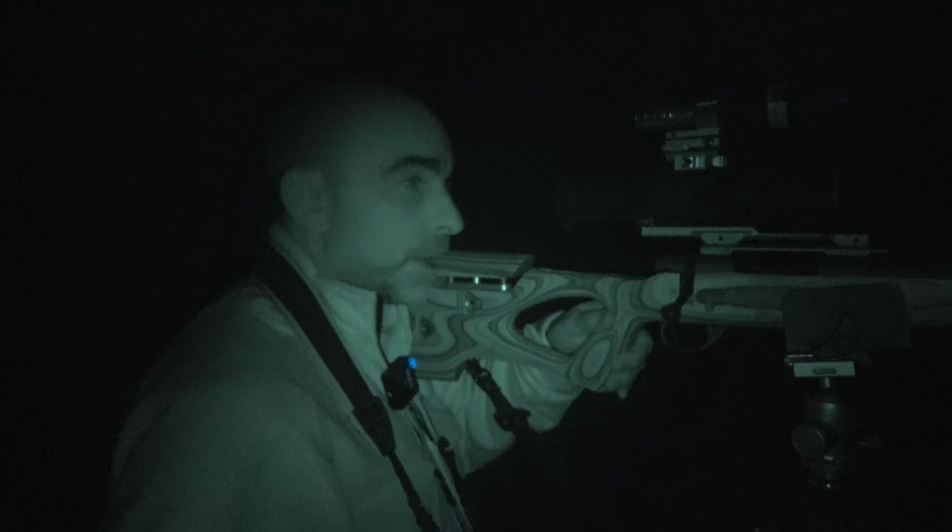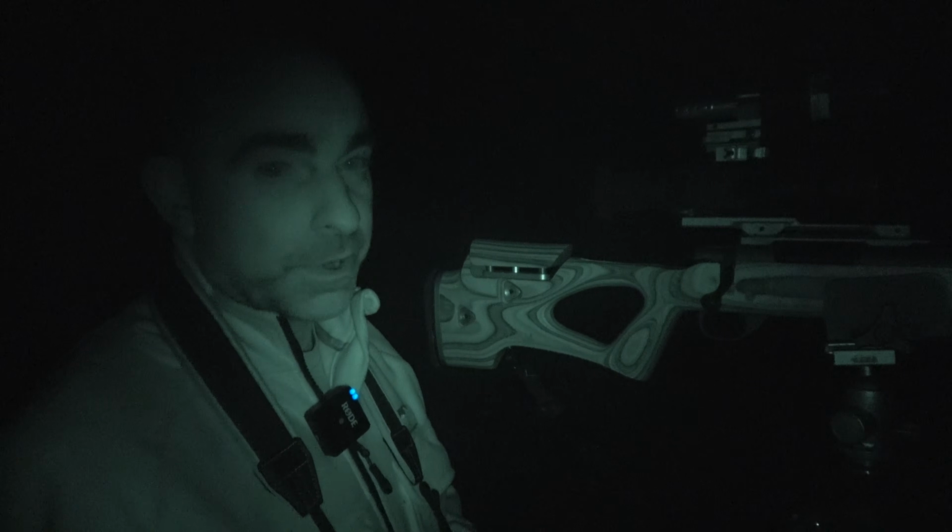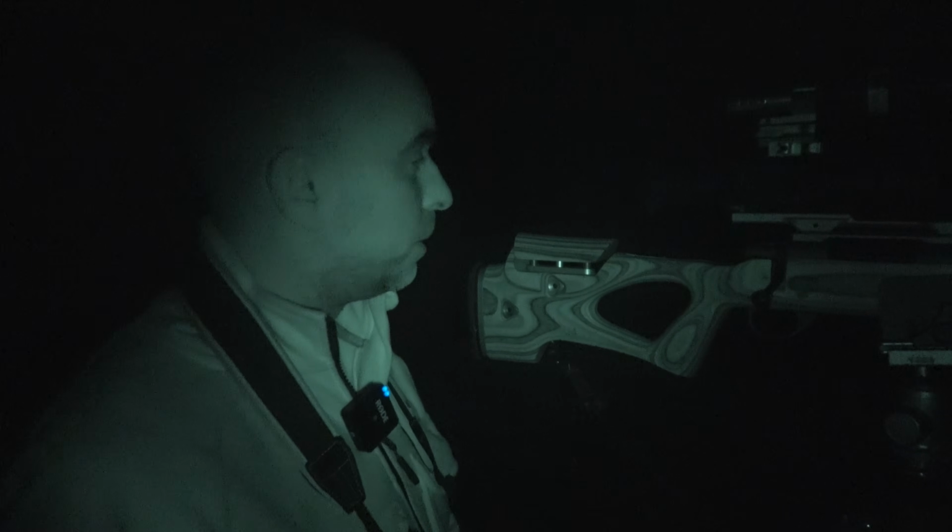So check with your thermal. There it is. Get on the rifle, flick everything on. Yeah, still there. Over to the rifle, bang, shoot it. Foxes don't give you a lot of time, so you need to be quick.